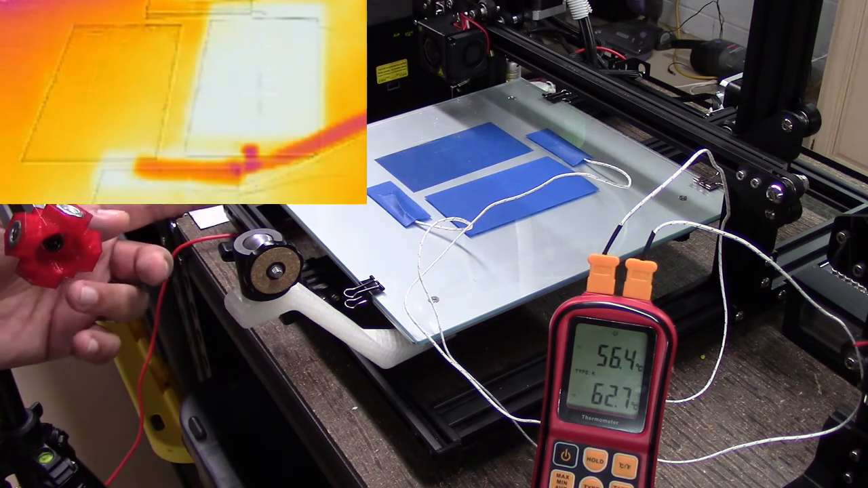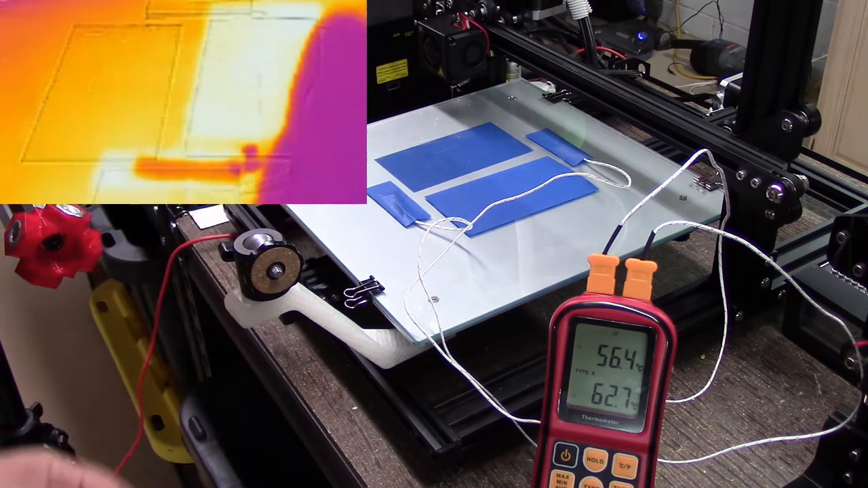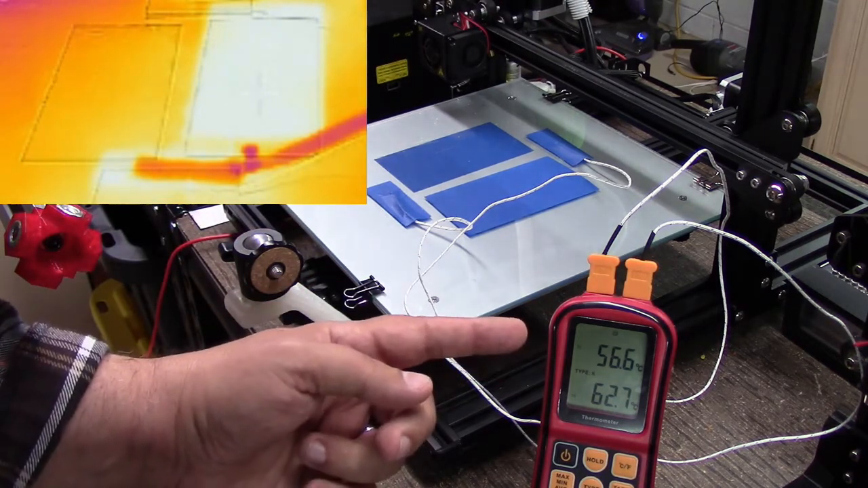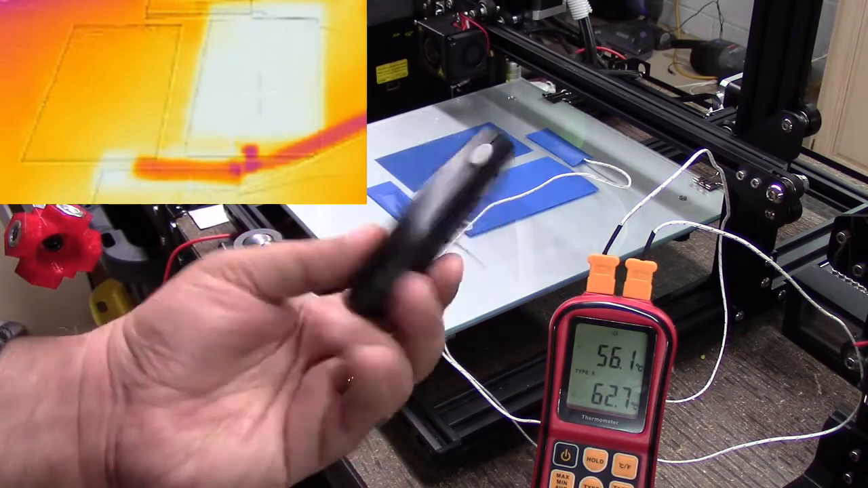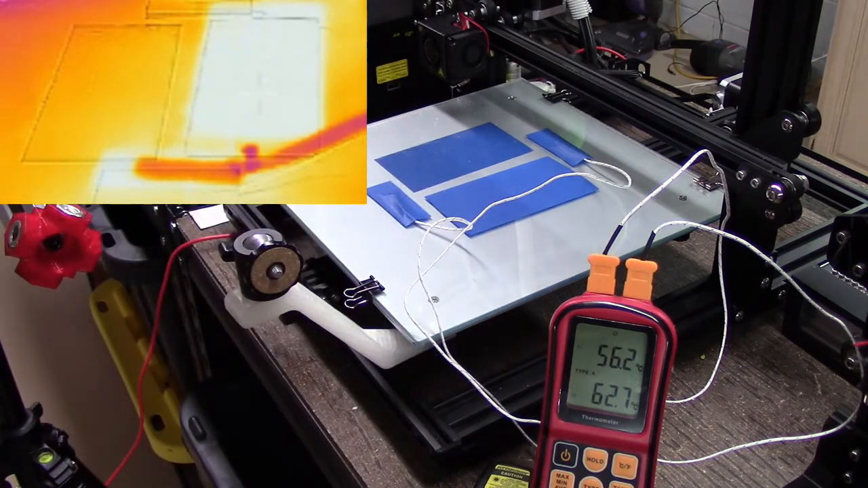So anyways, I think this has been very interesting. We've gone through measuring the beds with infrared. We've taken a look at it with PEI. We've now taken a look at it with glass. We've got some interesting temperature measurements over here. We've looked at using an infrared thermometer, a point spot thermometer. We've looked at using the Flir camera, which is over there. And I think this has been pretty interesting, and you can see how non-uniform the temperature of this bed is.